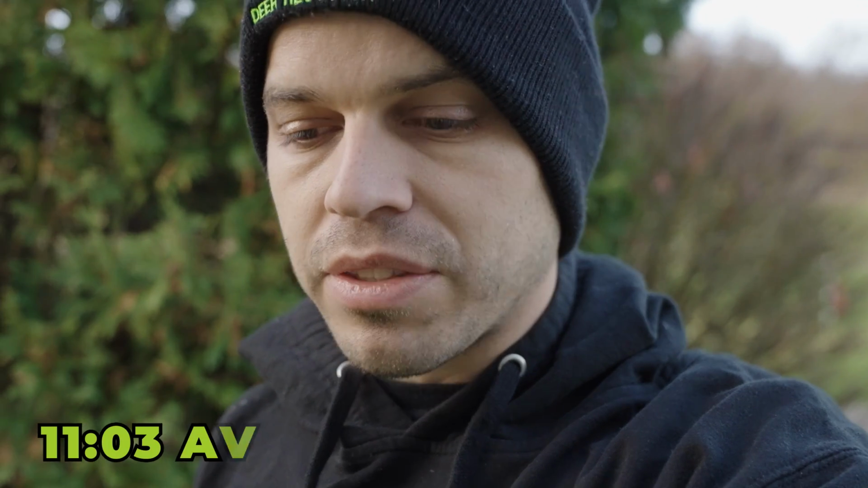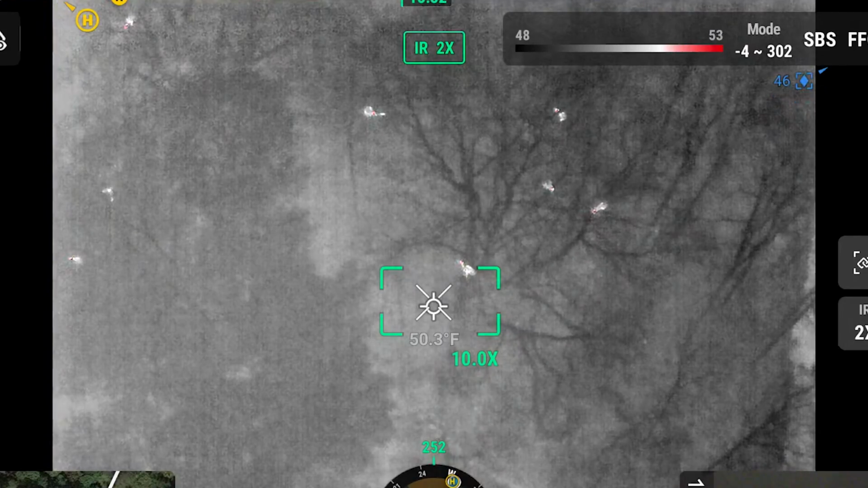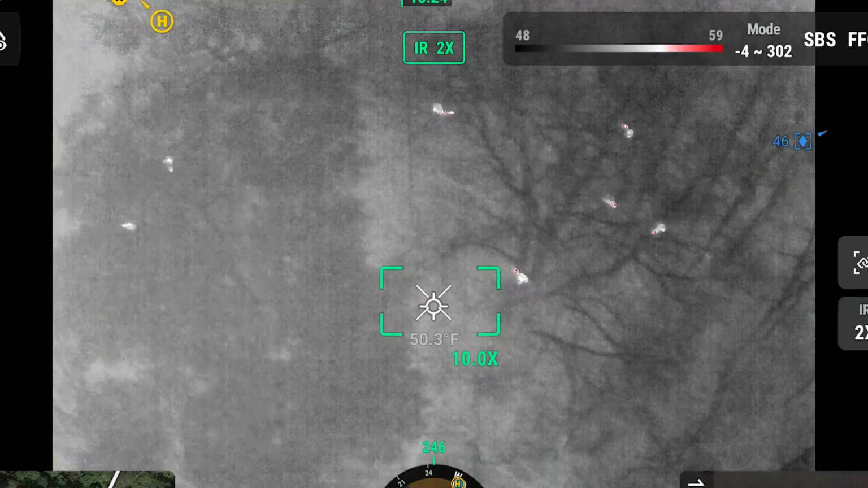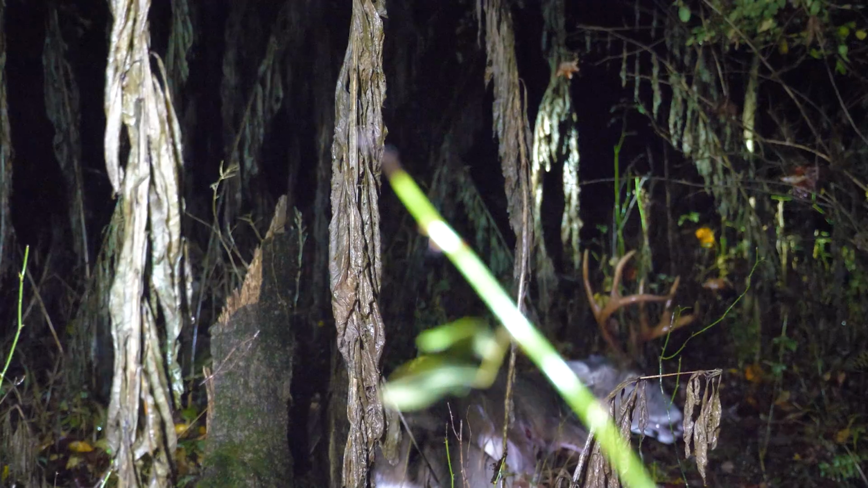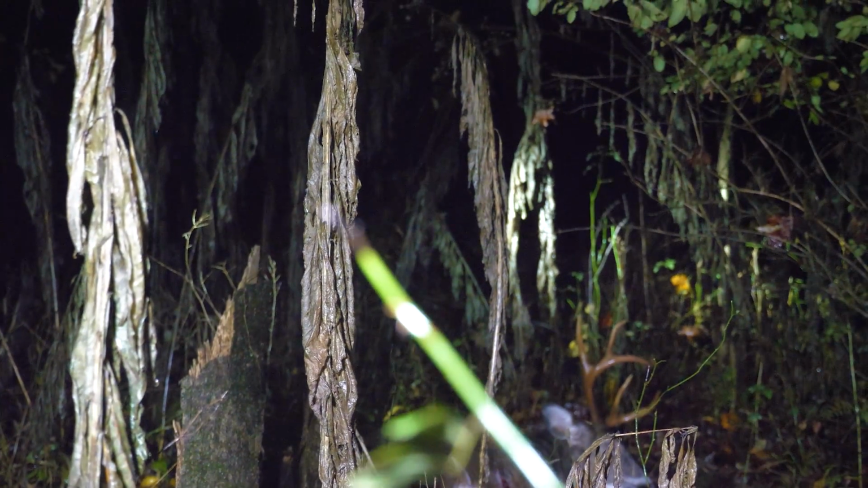All right, guys, just thinking back to that night a little while ago, just a crazy experience to be able to see those thermals and it looks like a flat deer, and it was pretty much flat, and just got there and it put its head up. I mean, just within the last minute of getting there before this buck died.